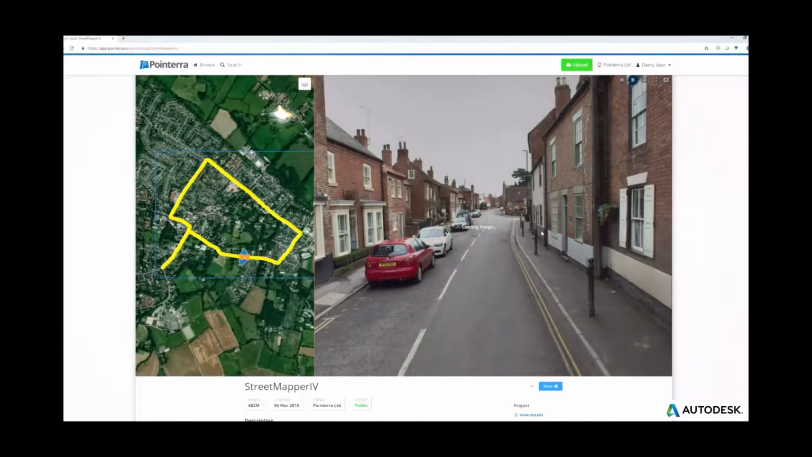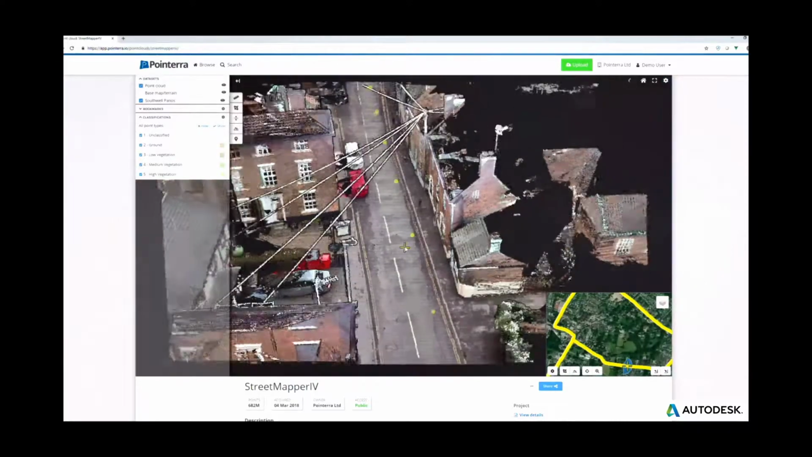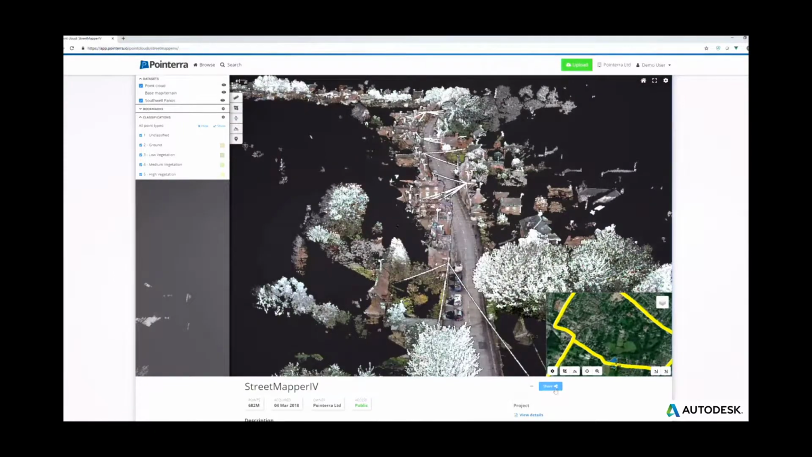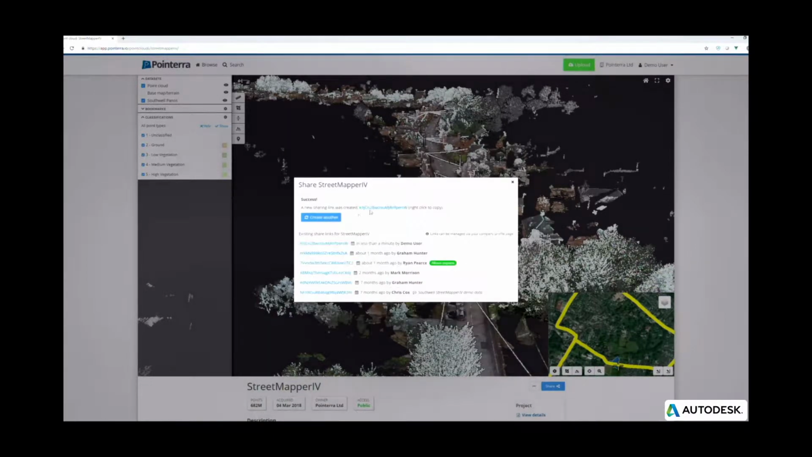Sharing any size data set to anyone in the world is simple. Click the share button, give the recipient the relevant permissions to view or download the data, click create share link, and either email via our Pointerra email service or copy the link and paste into an email to send to multiple people, giving immediate access to the data and no more need for hard drives, server links or Dropbox files. Pointerra creates an easy and simple way to share and access important 3D data.